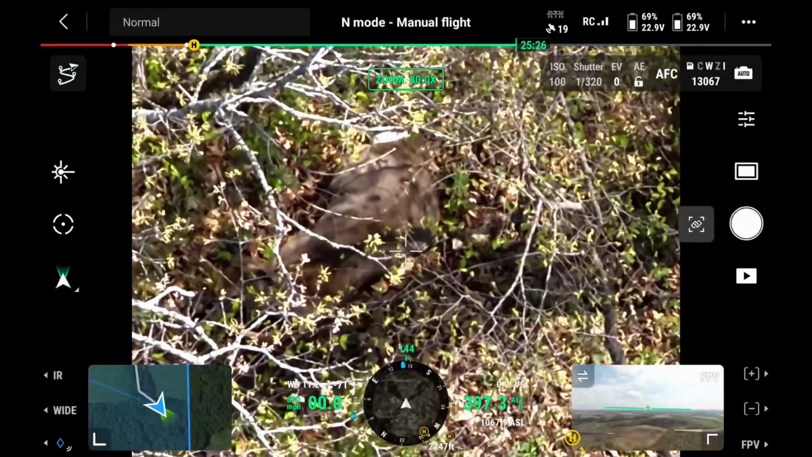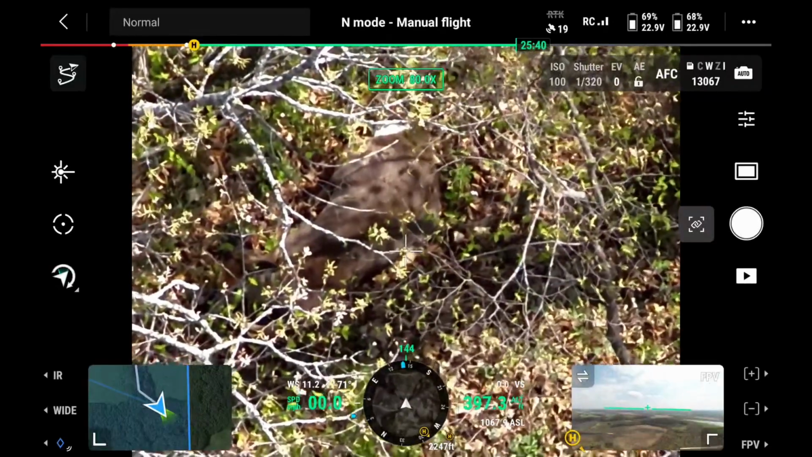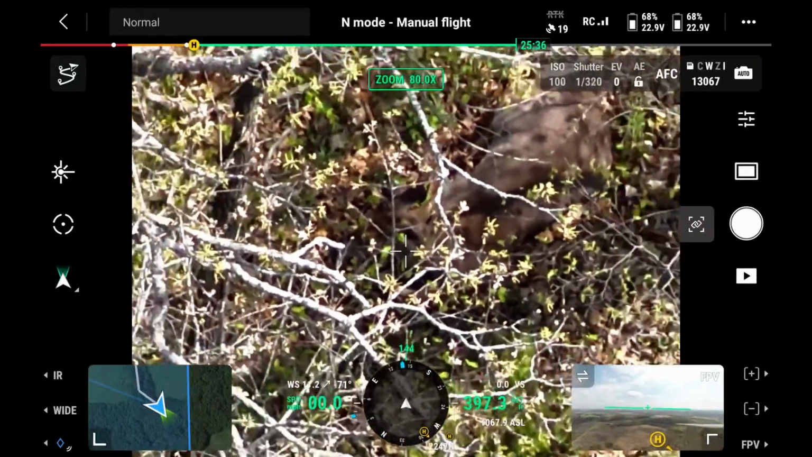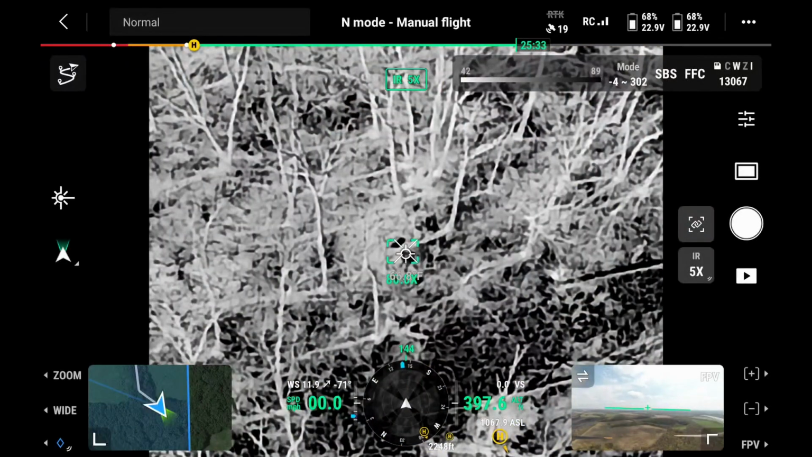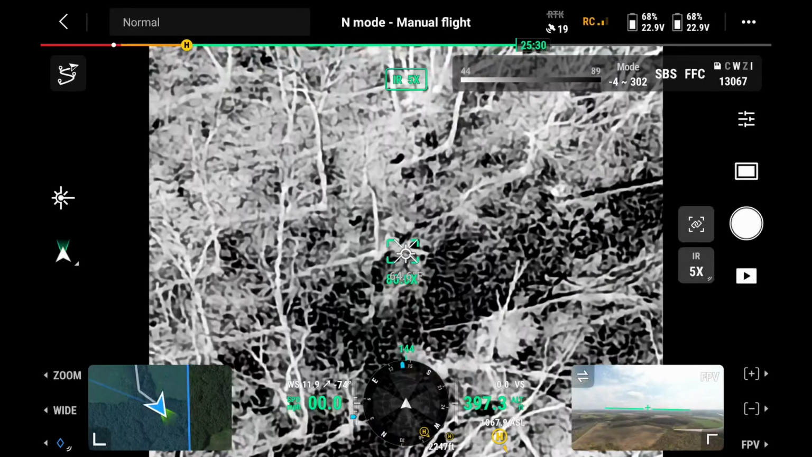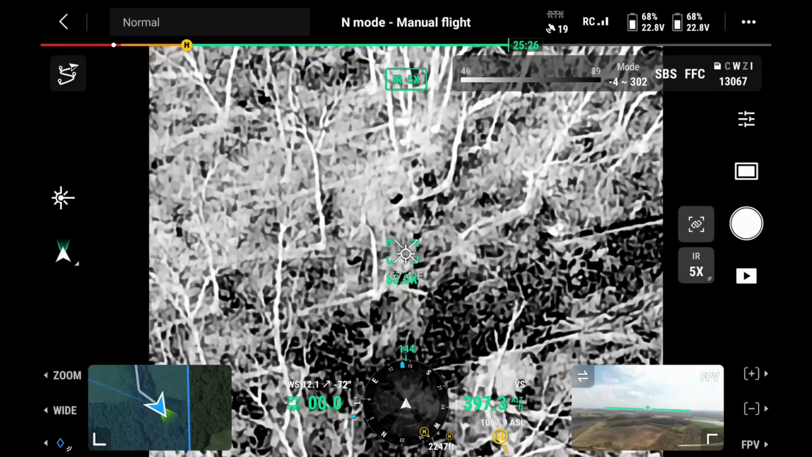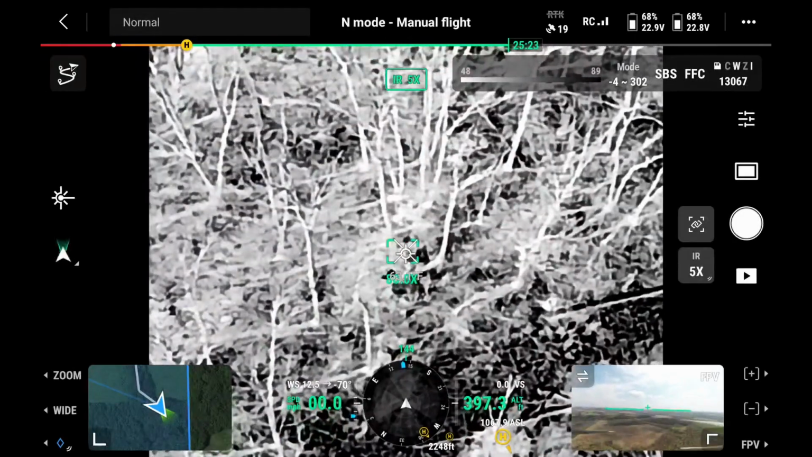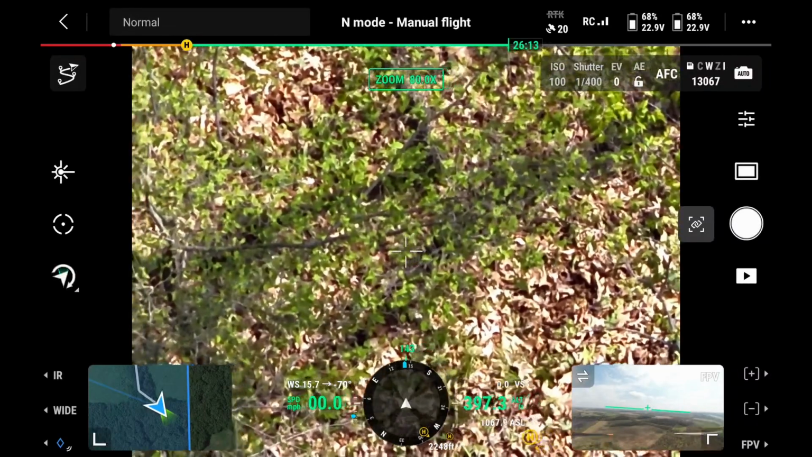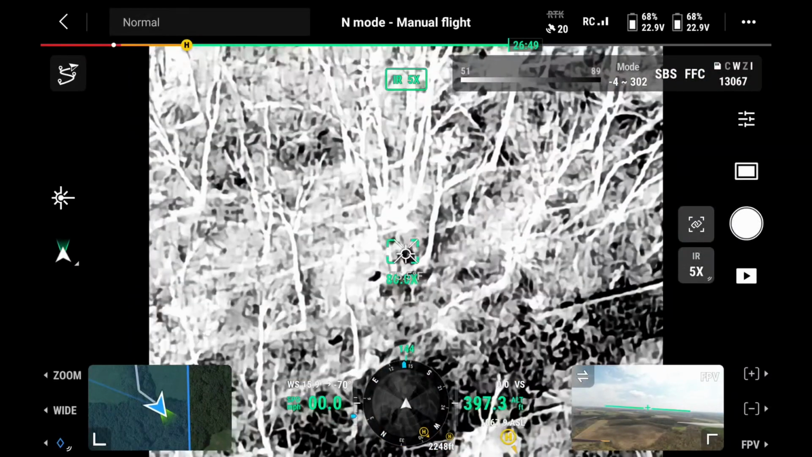Laying in there under the underbrush. Did you say you saw more than one? Yeah, there's at least two and I think three. So there you can see there's one, there's two, and I think this one up here might be another one. It doesn't look like anything there.